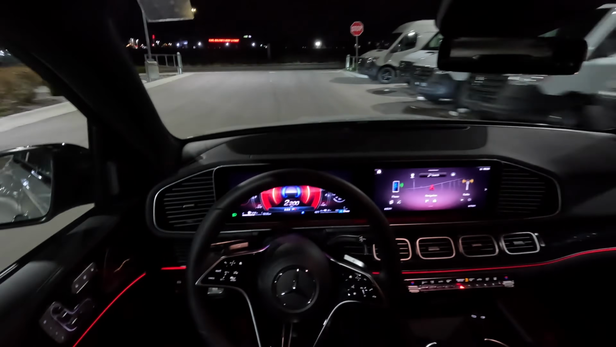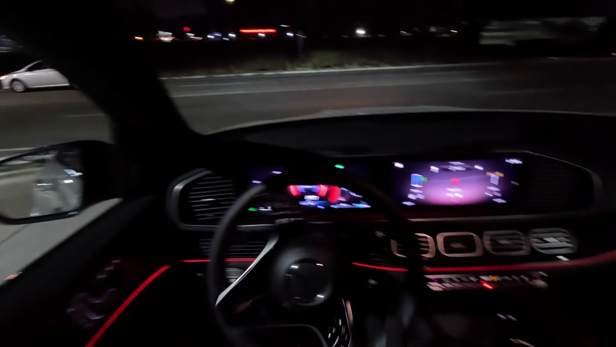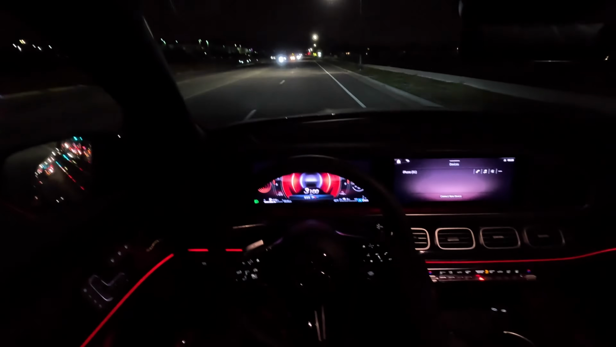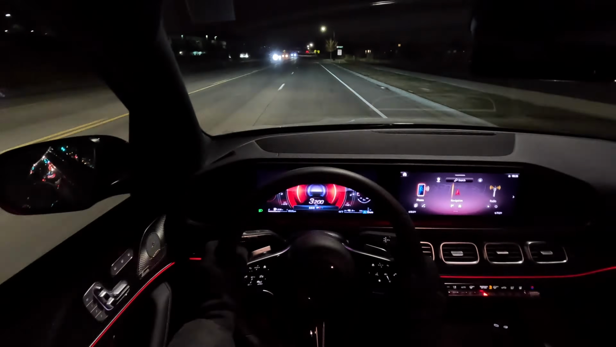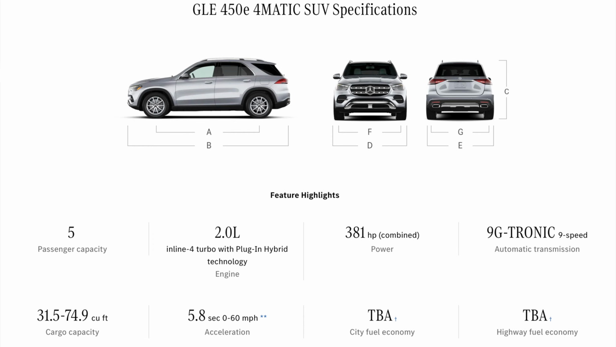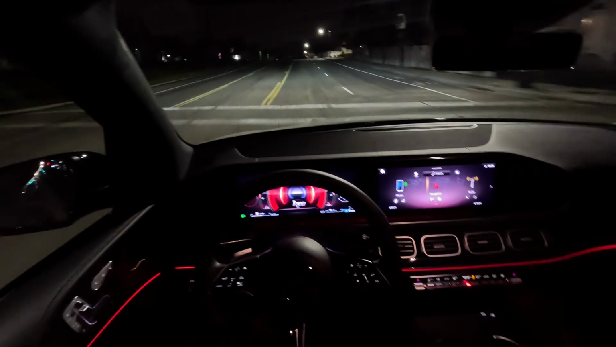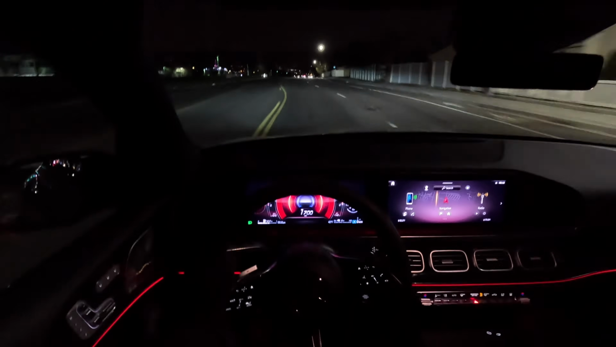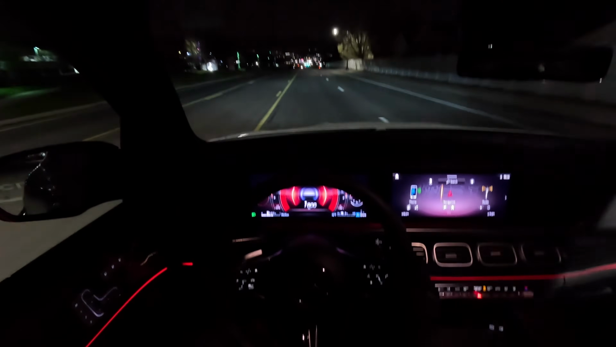Taking you guys on a quick brief tour of this GLE 450e hybrid SUV by Mercedes-Benz. So believe it or not, this car has a 4-cylinder engine, a 2-liter inline-4 with the hybrid assist. Now it's a hybrid, which means that there is electrified power. Combined horsepower is 381, and then 479 pound-feet of torque.